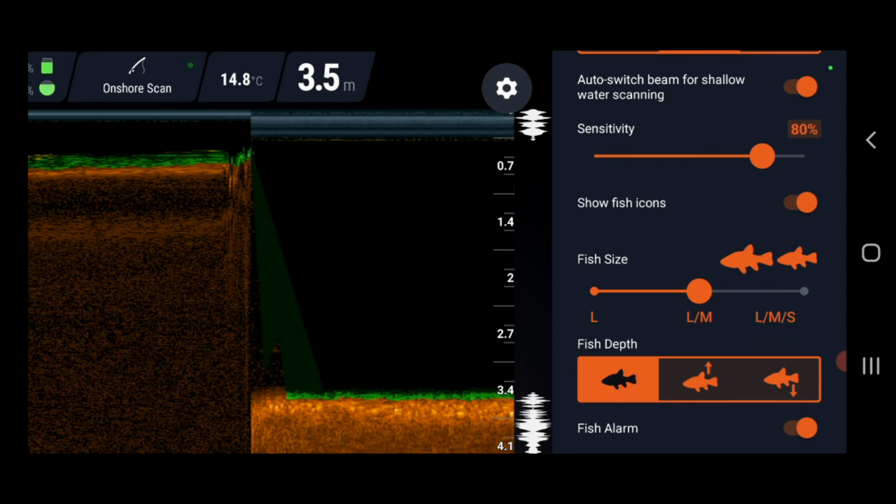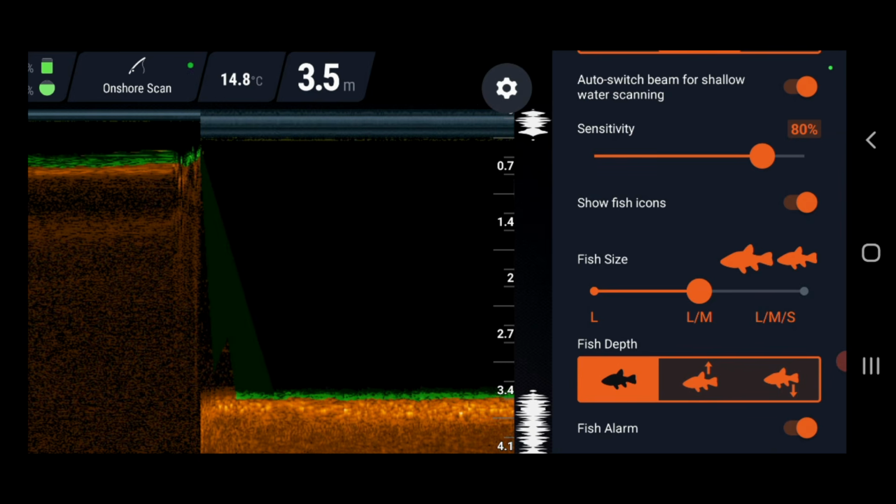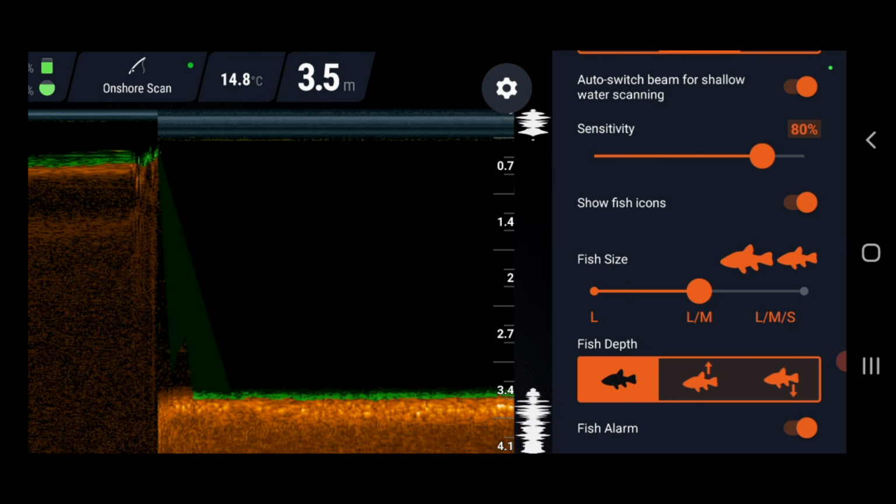Basically, the fish icons to me, they tell me that yes, that's a very good spot to wet a line because there could be a fish there, but it could be a snag. And even if it is a snag, well, a lot of fish will hide around the snags.